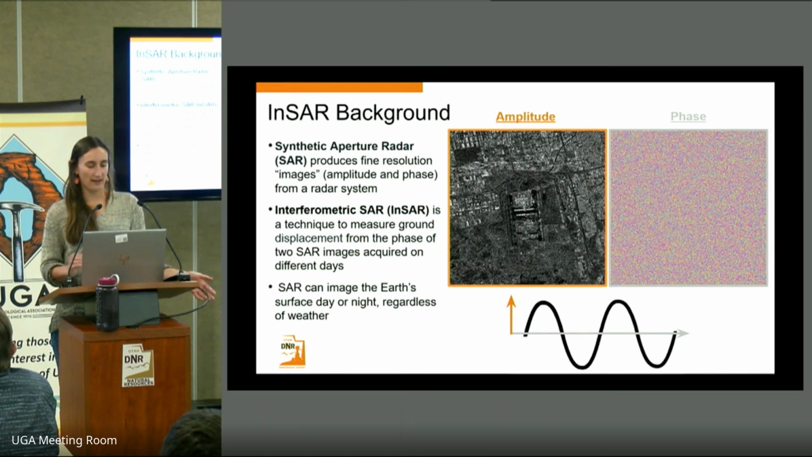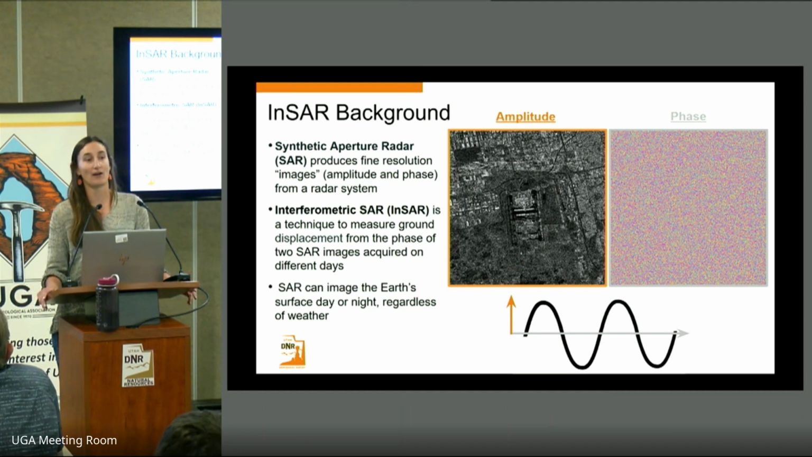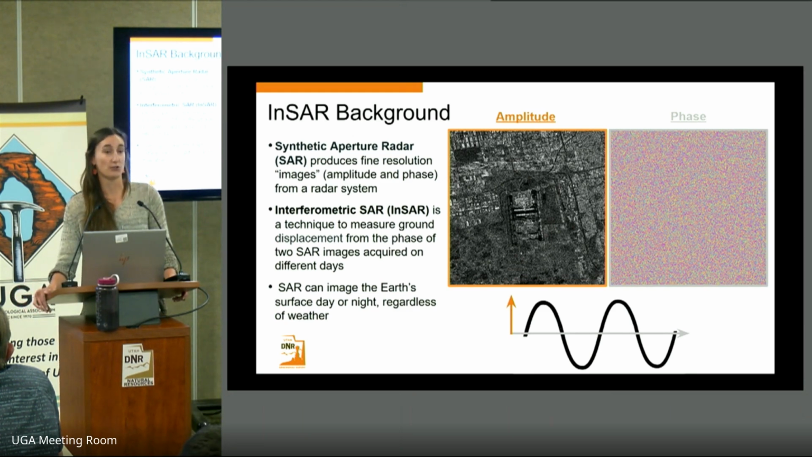So all of these satellites on the previous slide can produce SAR images, but what do these images actually look like? You've probably all looked at optical images at one point or another, but radar images, in particular SAR, are a bit more difficult to interpret.